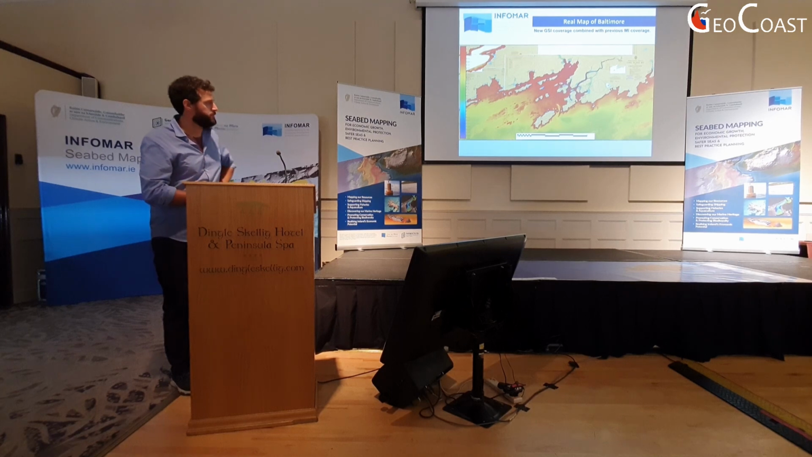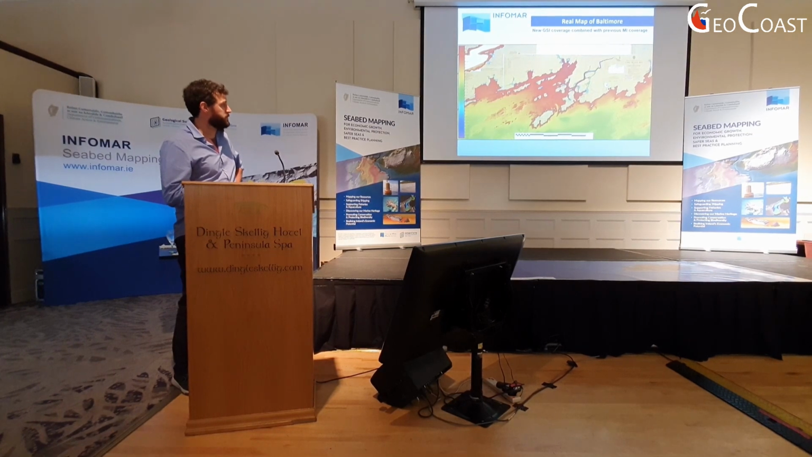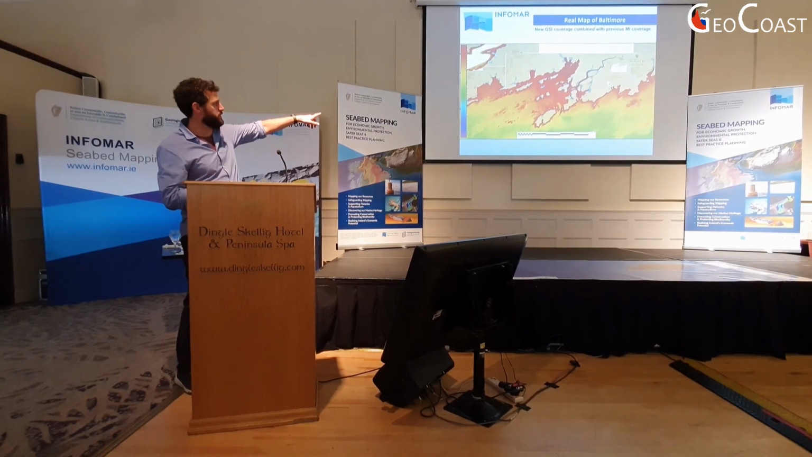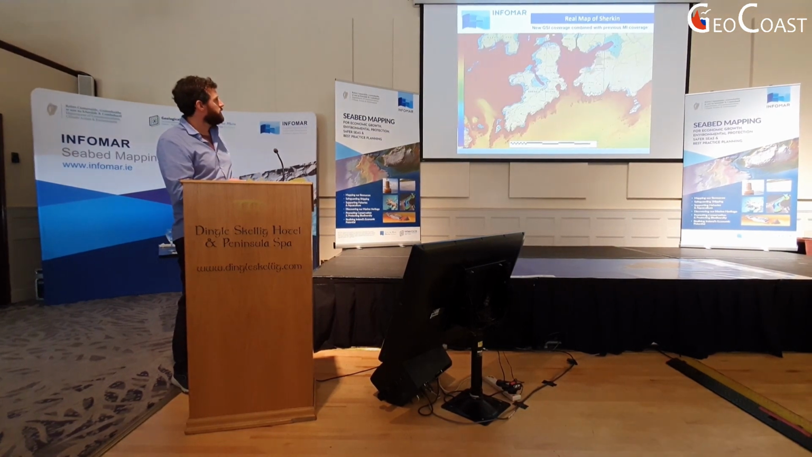So that's a zoomed out view of the current state of play with bathymetry around Baltimore, Cape Clear and Sharpen. So it's quite complete. You can see that the smaller vessels got right in towards the intertidal areas, and that's merged with the MI's coverage from the Celtic Voyager. So it really makes quite a nice complete picture at this stage.